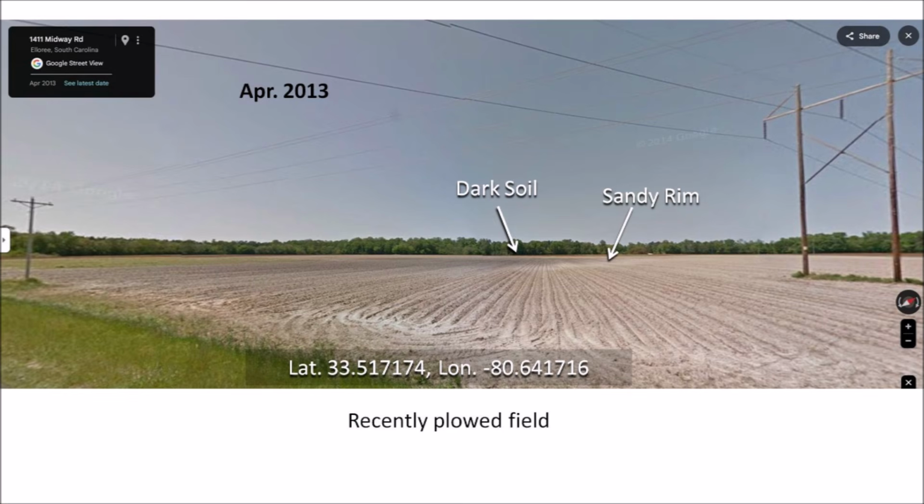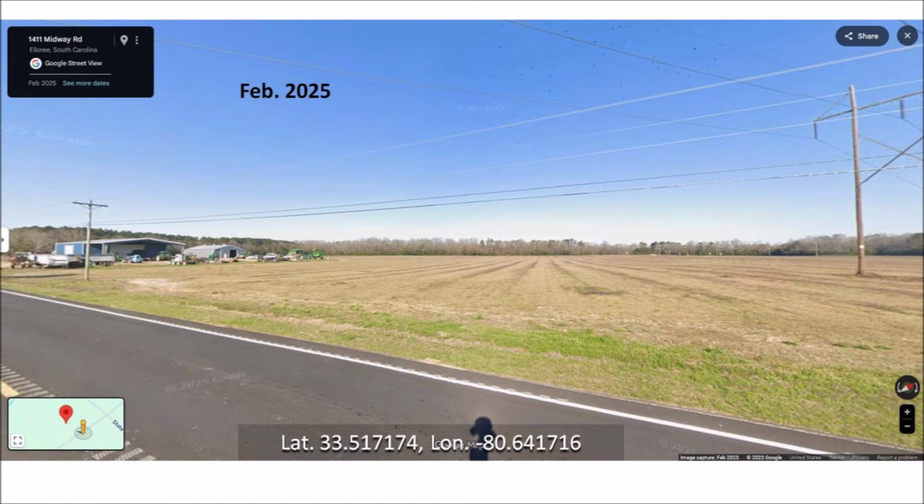This Google Street View image from April 2013 shows the dark soil in the center of the ghost bay and the white sandy rim. The Street View from February 2025 shows an empty field, but the dark soil in the center of the ghost bay cannot be seen.